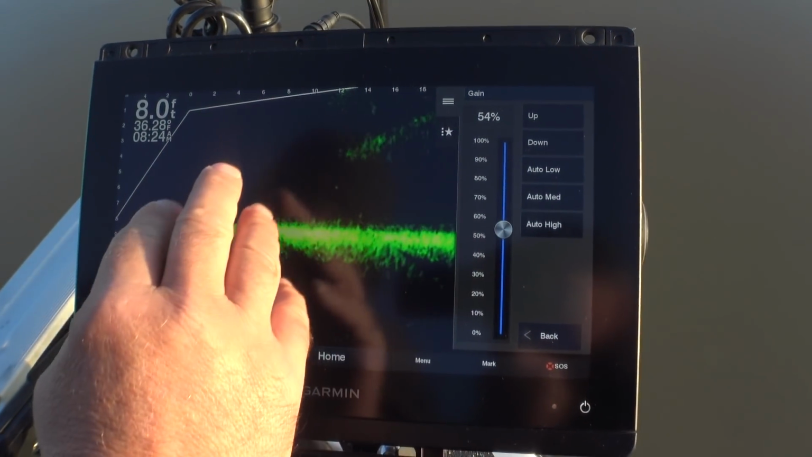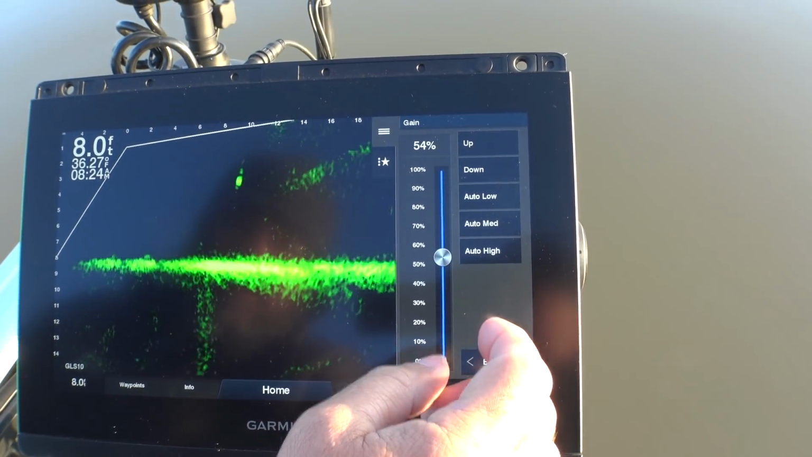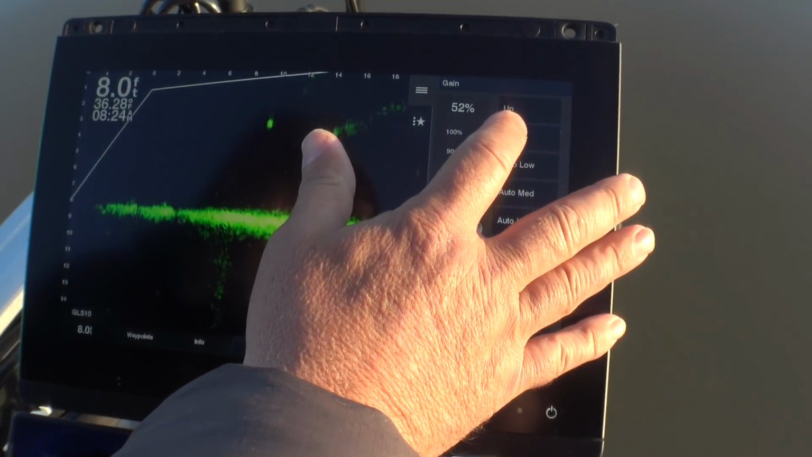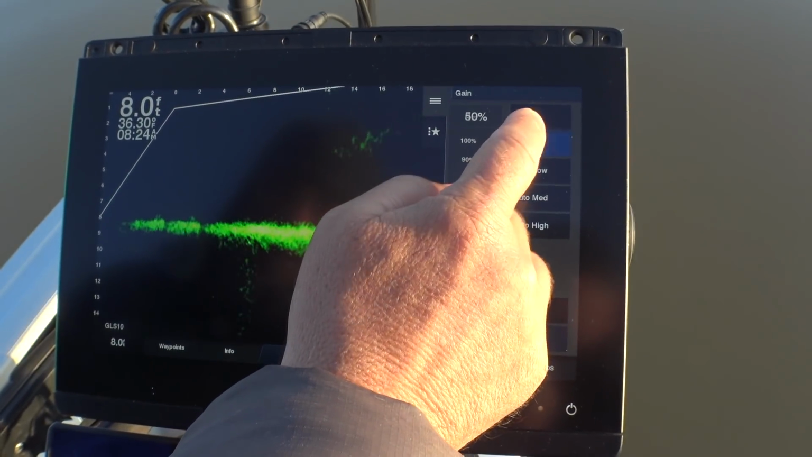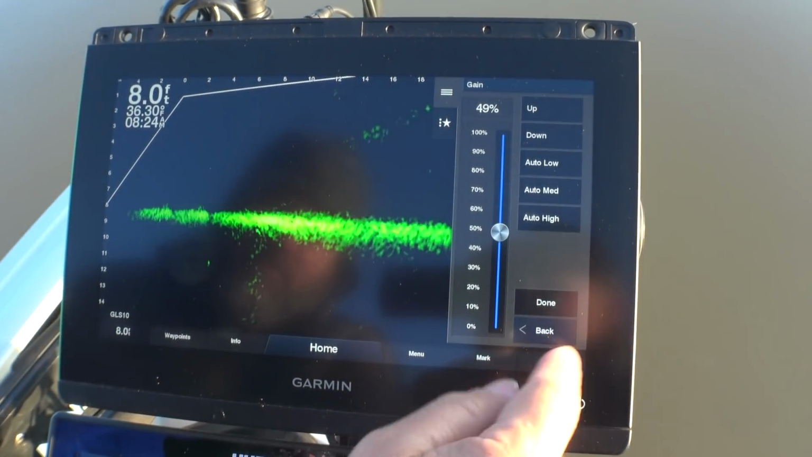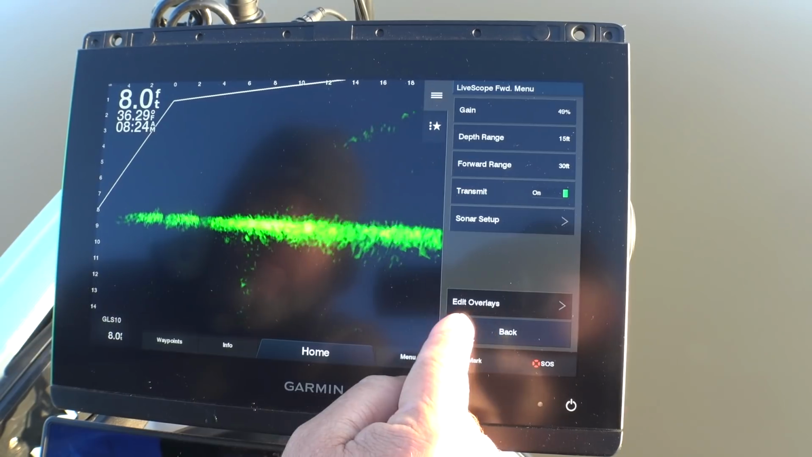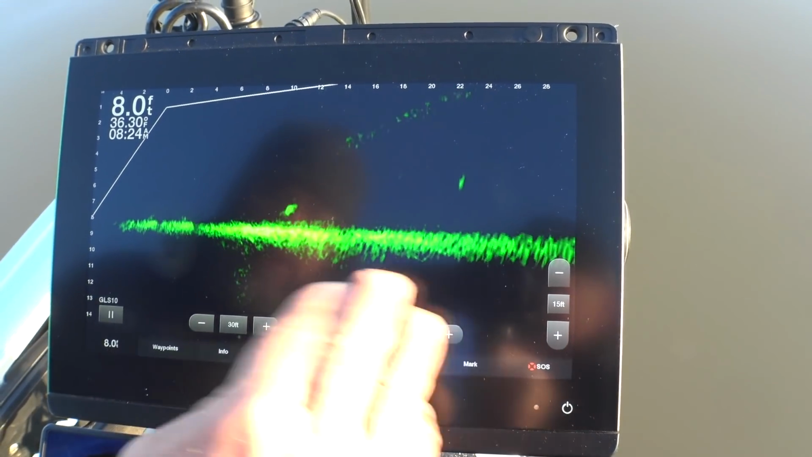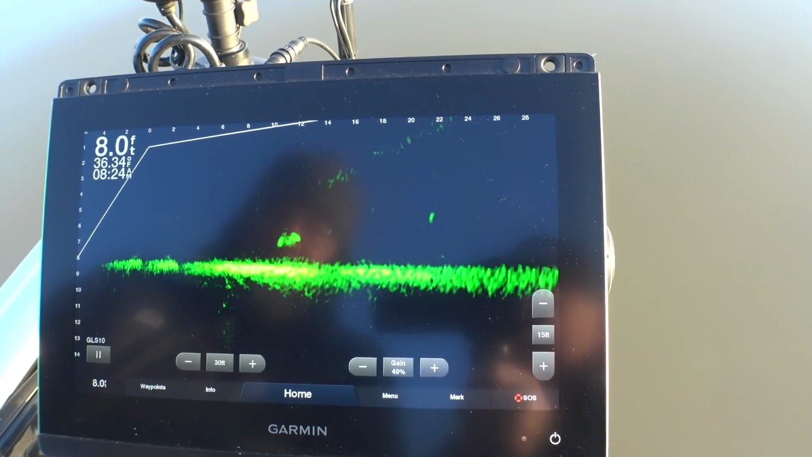I like to get rid of the clutter with my regular gain. So you like a pretty clean screen. I like a clean screen, yeah. Okay. So we'll take it down just to, you can see it clean it up a little bit here. We'll just take it down to 49%, and when we get on the timber and stuff and the fish, we'll play with it. Okay. We'll have that on the main screen here, so it'll be easy to mess with. Okay. All right. And so that's pretty much it then.